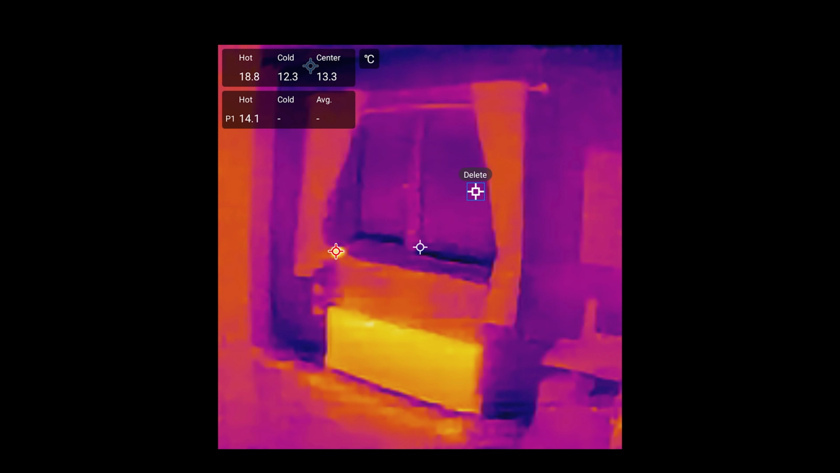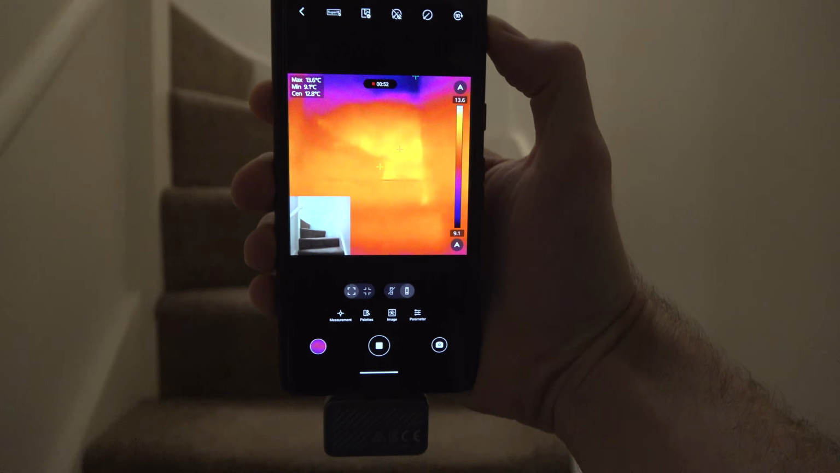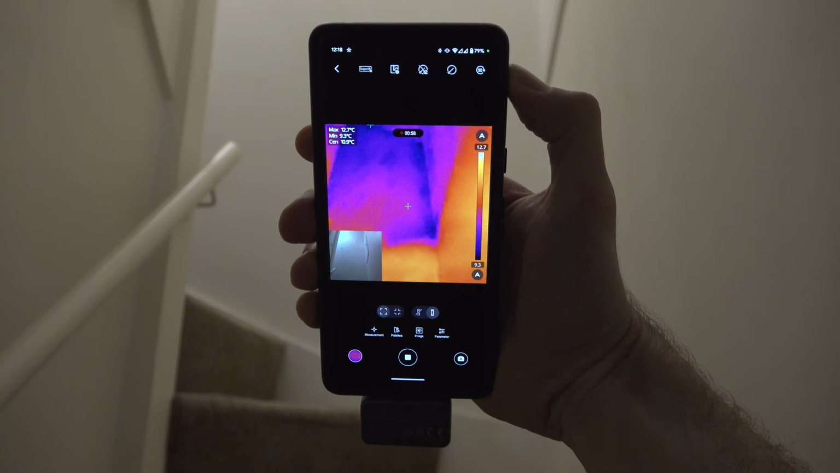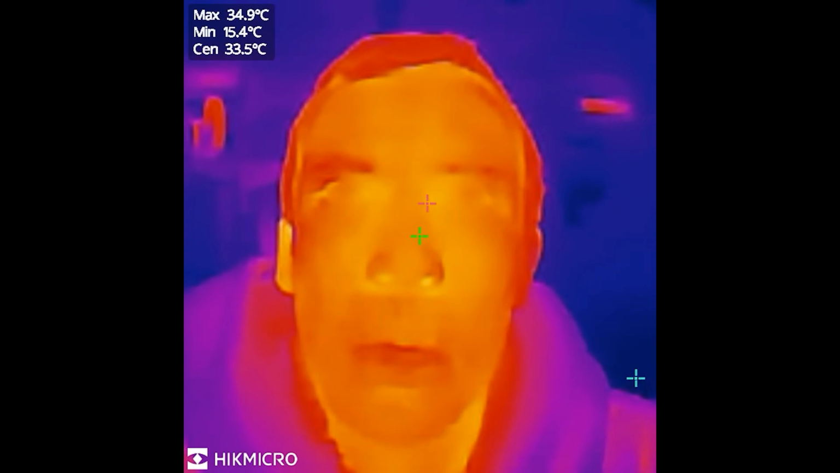I really like how the Mini E saves all the temperature data from each still image too, so you can go back later and check specific readings at different areas. The app's picture-in-picture mode is also handy, but unfortunately it doesn't save the overlaid view. You'd have to record your screen to capture that feed too. It feels like a missed opportunity for a really useful feature there, so maybe the app could be updated to allow that. It's also a shame that it doesn't record sound with videos, as that would make it easier to add voice notes while inspecting an area.